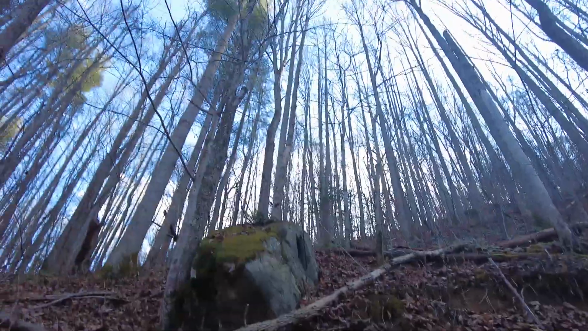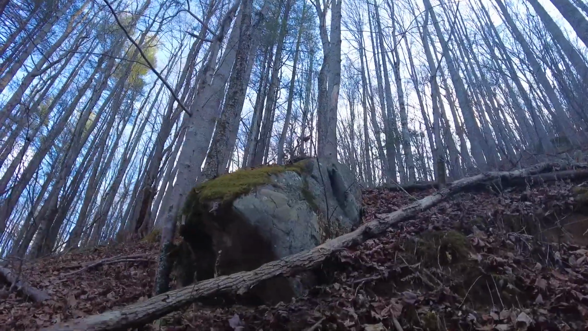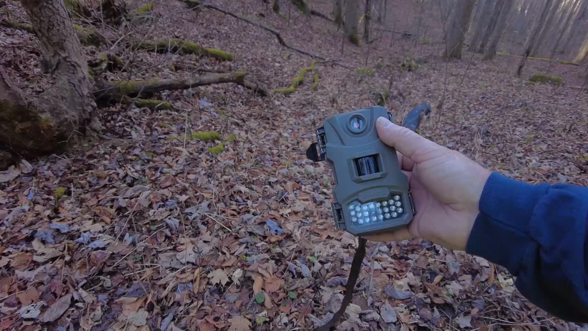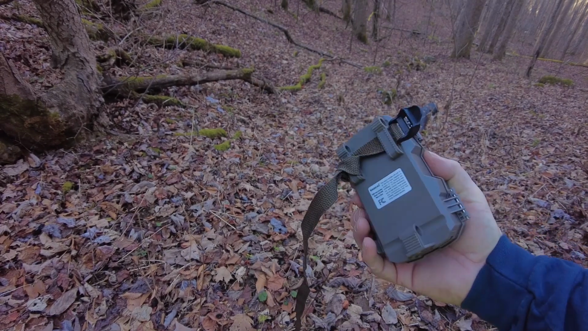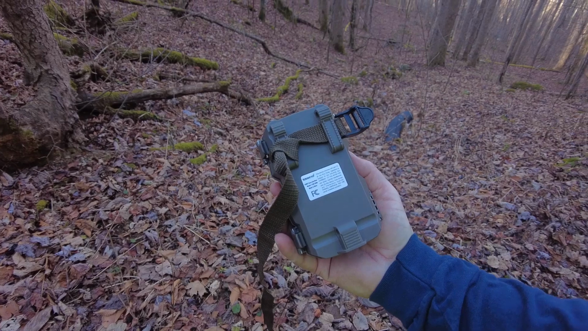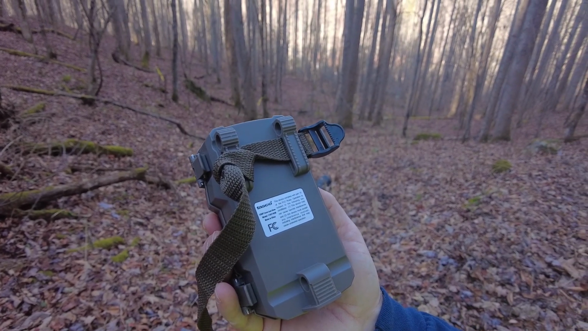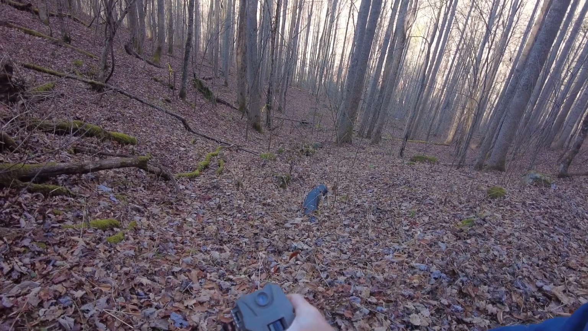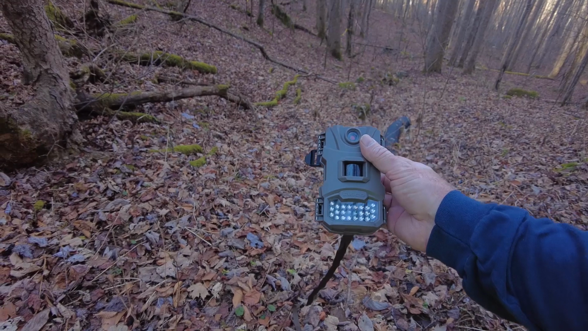Got some really nice big boulders up here, kind of hanging out on the edge. This is the little game cam that I got at Walmart. They're like 30 bucks. Super cheap. Model 119274CW. 12 megapixels. It's only 30 bucks. How could you go wrong with that? Somebody could steal it and you wouldn't care.